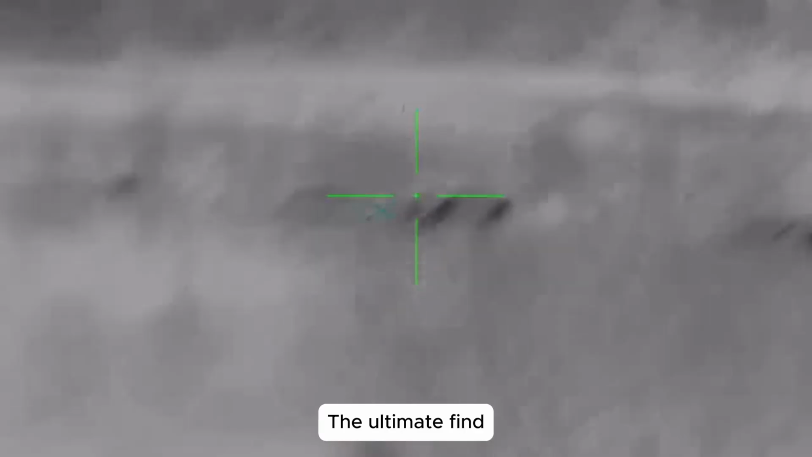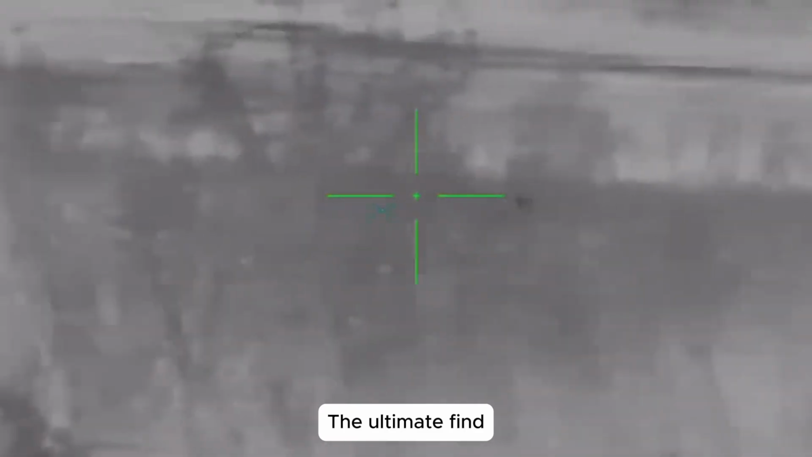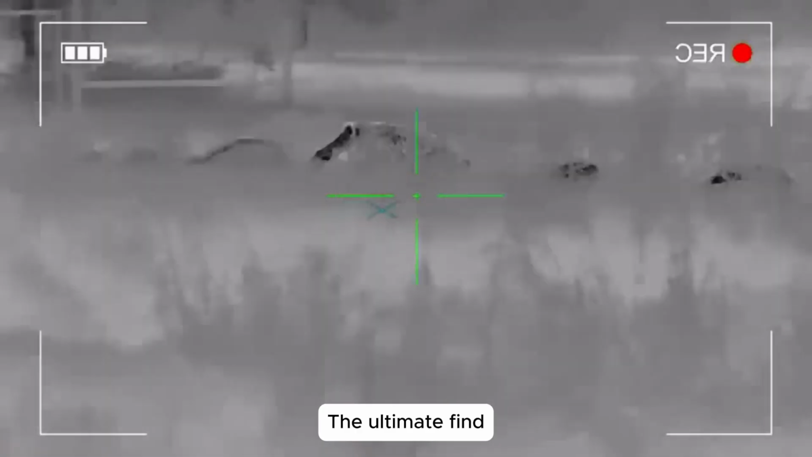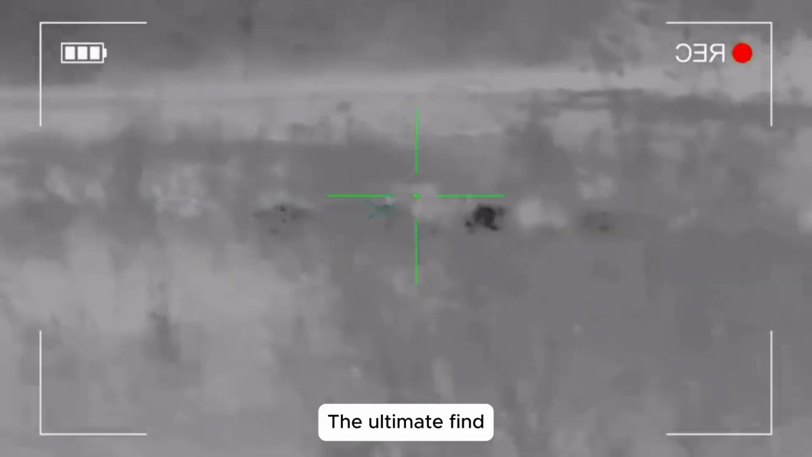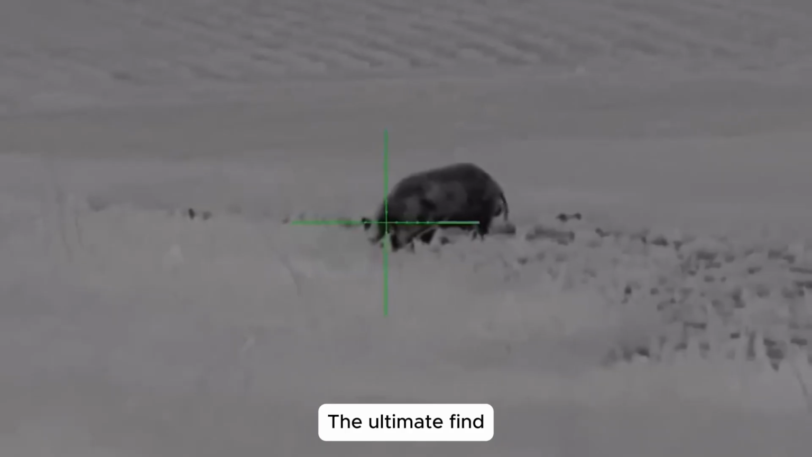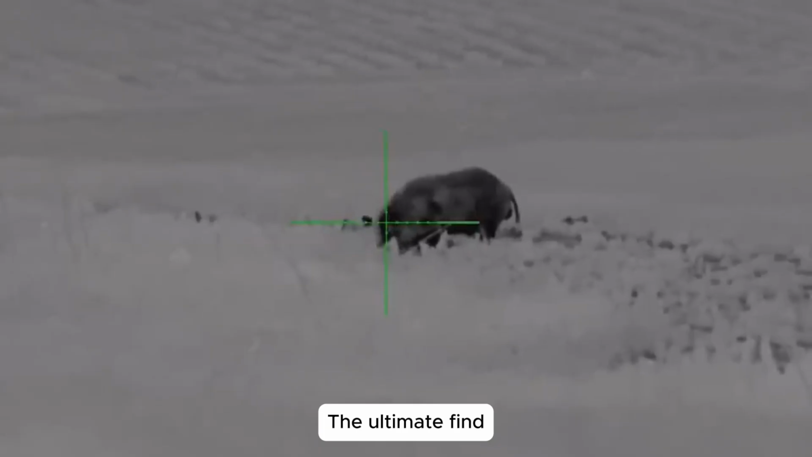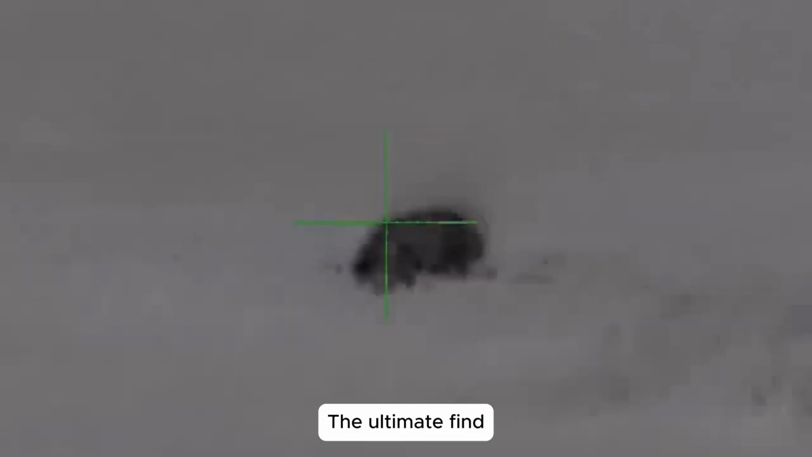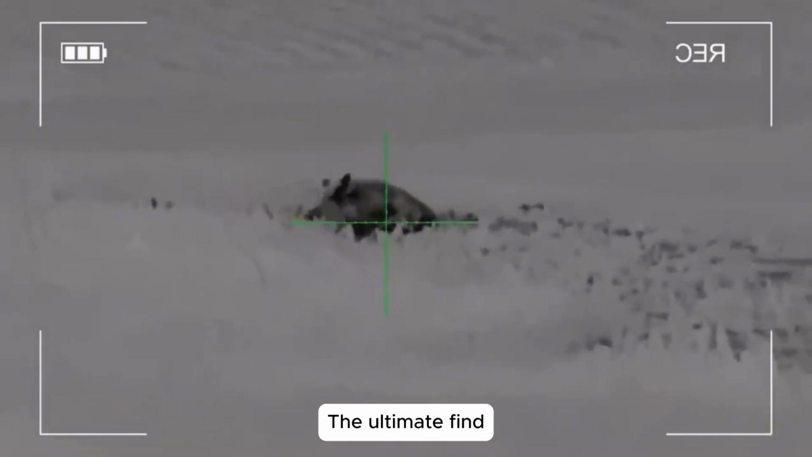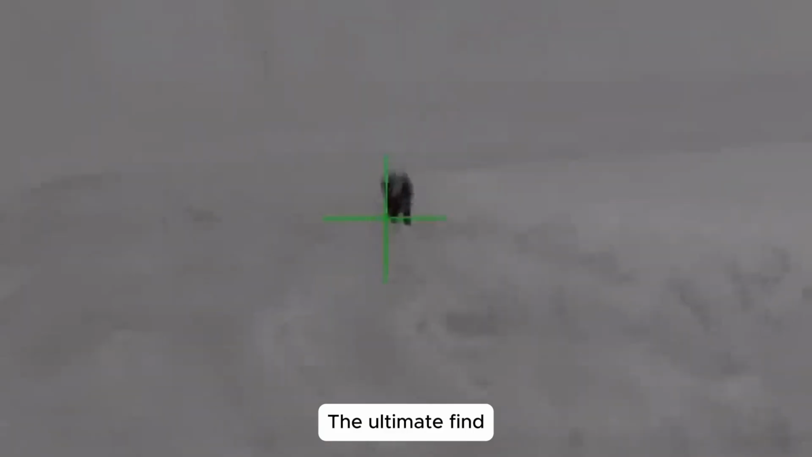Targeting a lone boar. Suddenly, a massive boar broke away from the groups, alone, heading toward the forest's edge. This was a rare chance. I activated the rangefinder. The distance appeared clearly in the scope. I adjusted my aim, waited for the perfect moment, and fired. The bullet struck cleanly. The beast dropped instantly. Almost at the same time, gunfire erupted from my teammates' positions, taking down the remaining threats one by one.